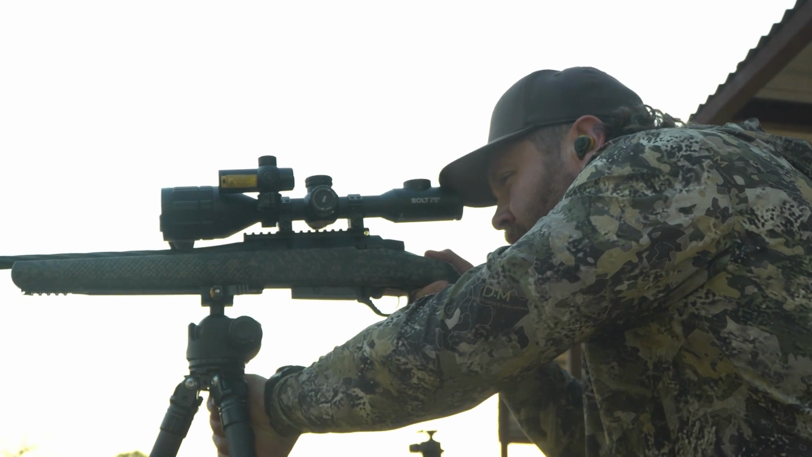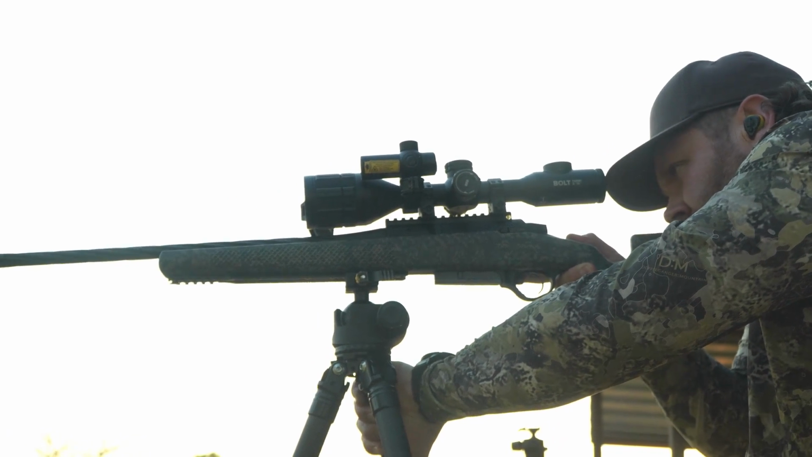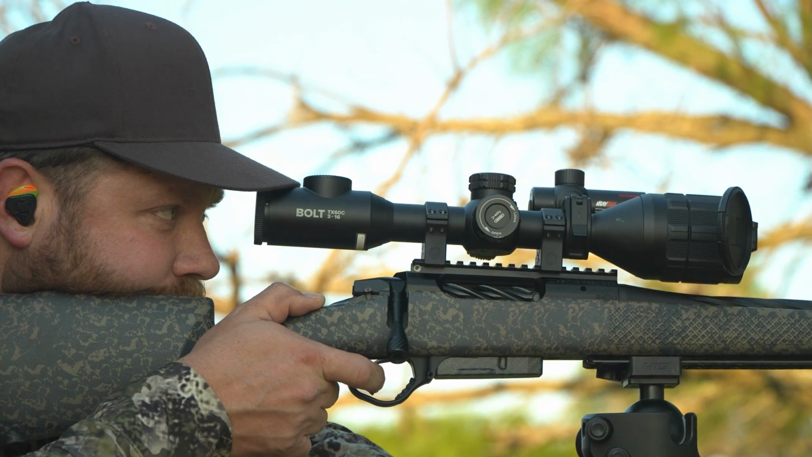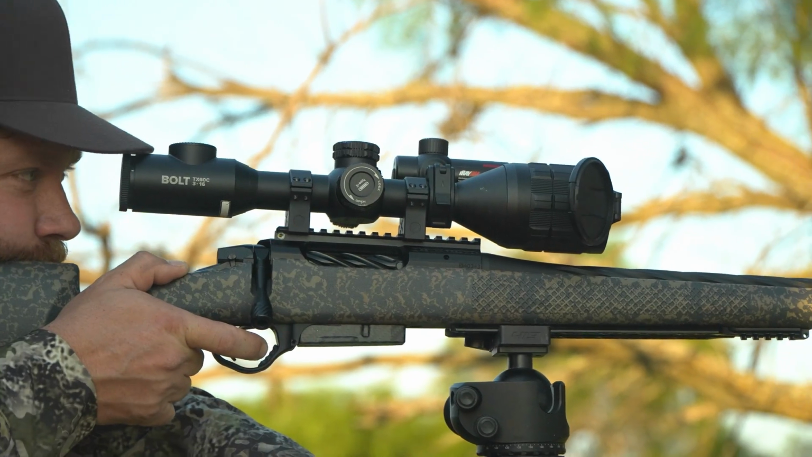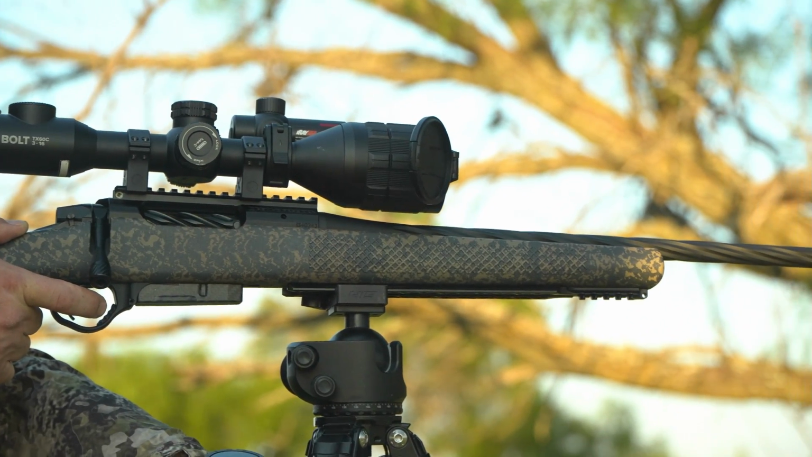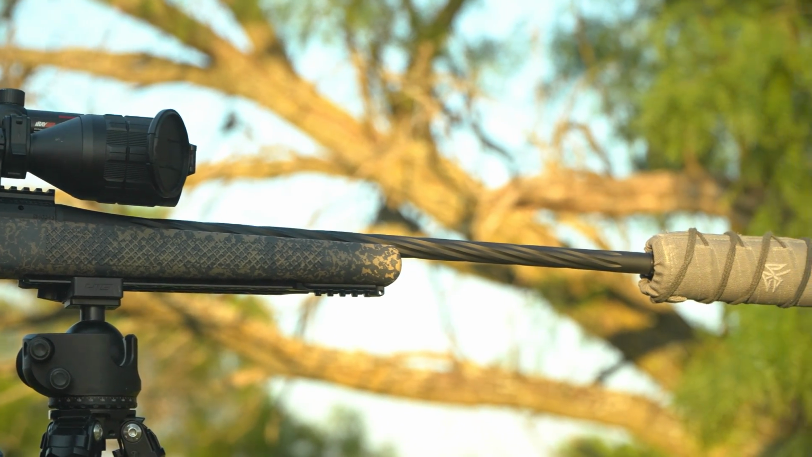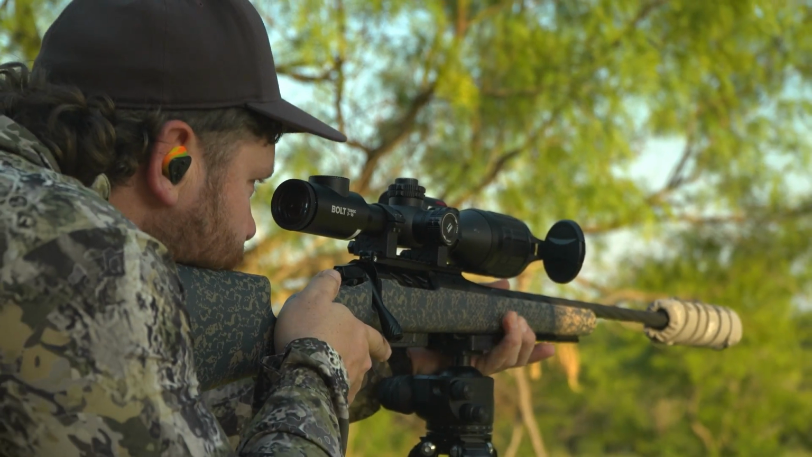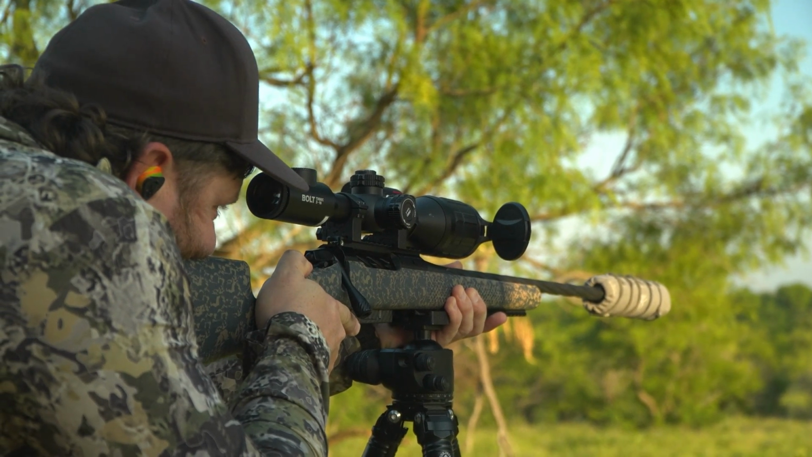So let me run through. Obviously it has things like color palettes, the full menu. I zeroed this up. It was easy to zero, easy to work with. It's got ballistics, so you can go in and put your G1 BC, your velocity, your height over bore, all that information, and plug all that into the app. It'll update it. You can get a separate rangefinder. It doesn't come with one, but you can get a rangefinder and put it on here. It Bluetooths to the scope. When you range, it'll give you those ballistics holdover inside of the reticle.